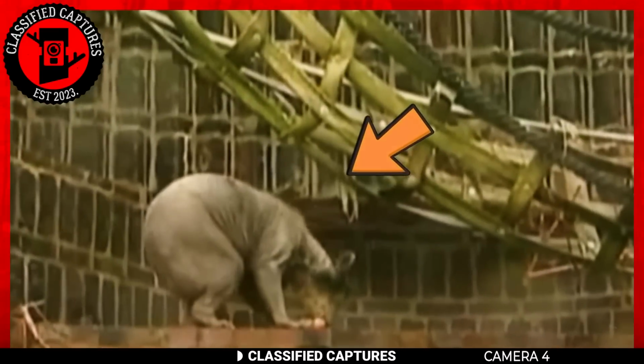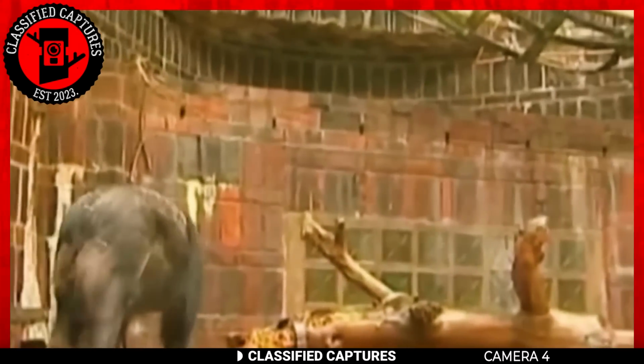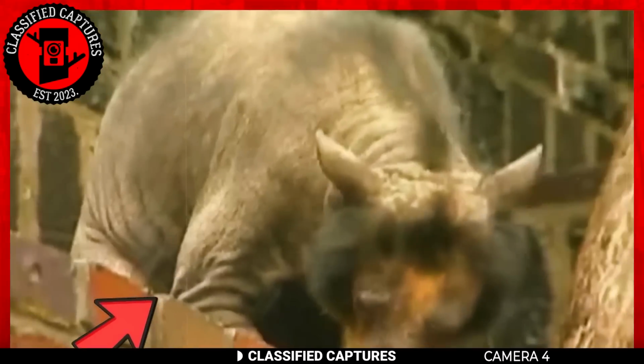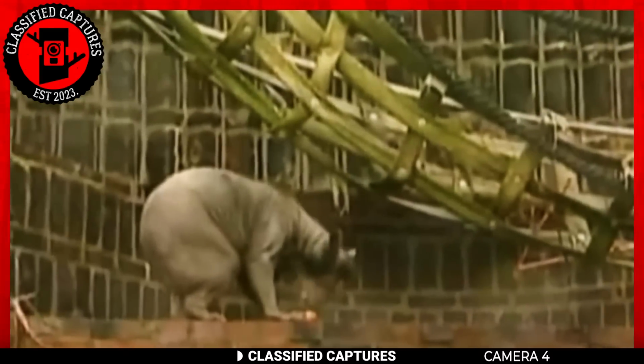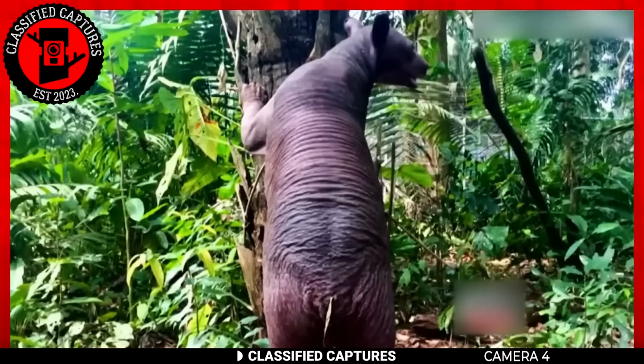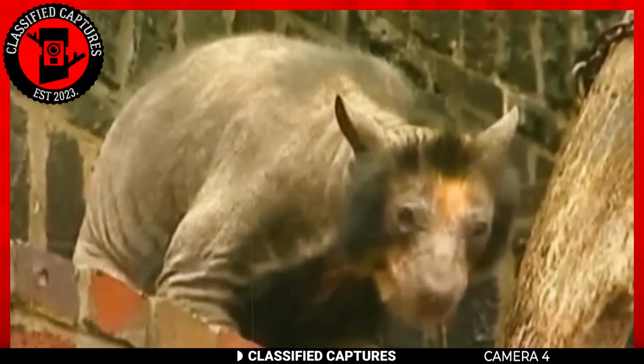So what do you see in the footage? Did you initially think it was an alien or an extraterrestrial being? If so, I wouldn't blame you. Interestingly, some individuals have been sharing snapshots of this creature on paranormal pages, claiming it to be an alien. But what if I told you that this isn't an alien at all? What if I said that what you're seeing is actually a bear?